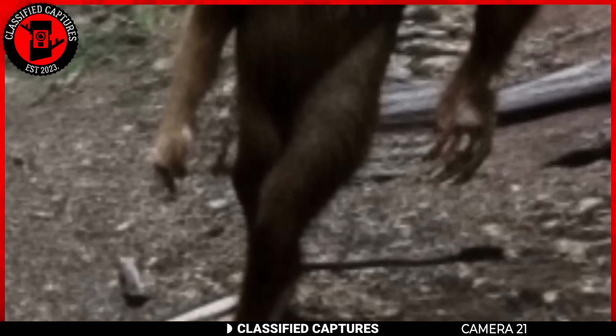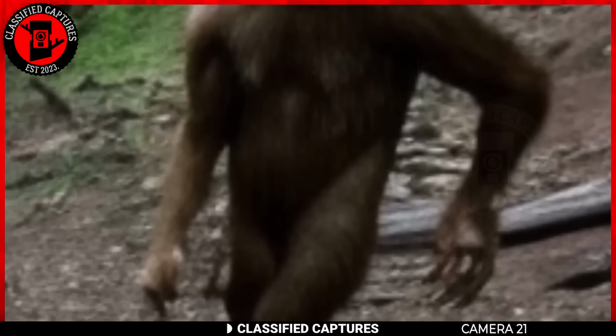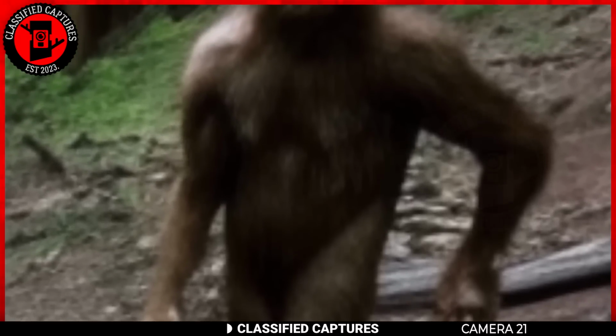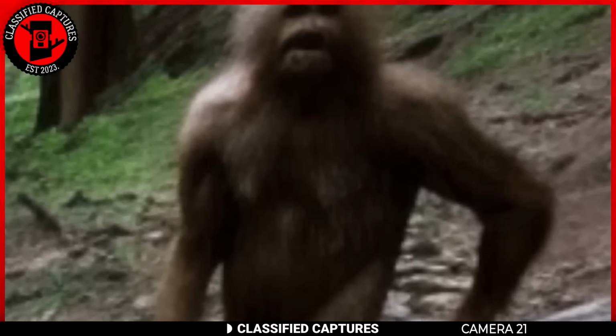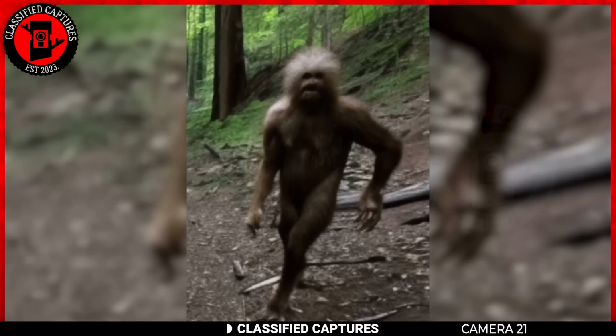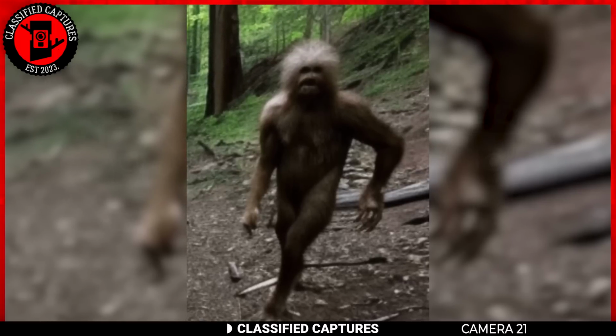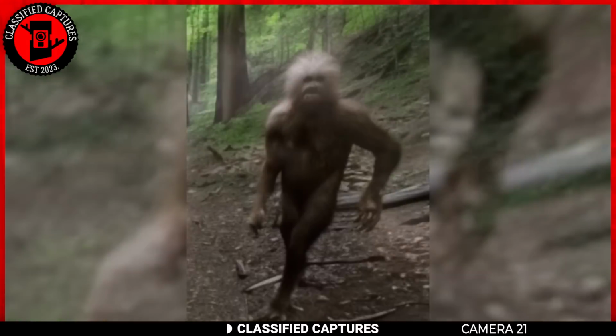This being stands at a height of approximately 3 to 4 feet, presenting a unique combination of characteristics that raises questions about its identity and potential classification as a new species. The creature's dark eyes and unusually large mouth differ from the typical features associated with Bigfoot sightings. The fur on its head sticks out in various directions like it's had a bad hair day. What do you think this is?